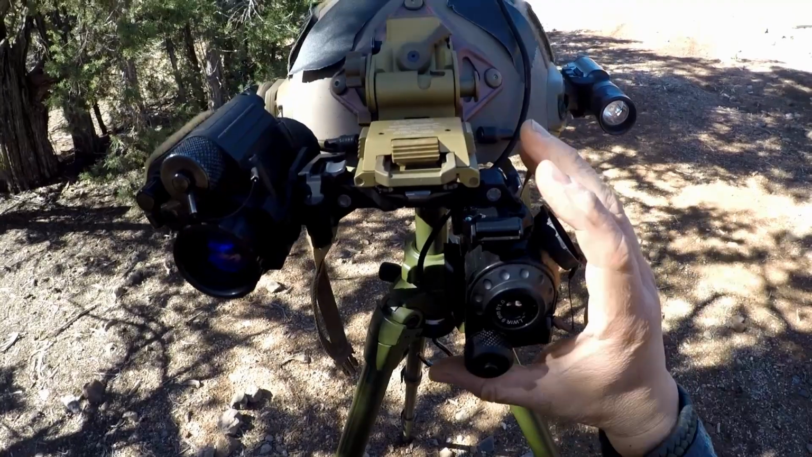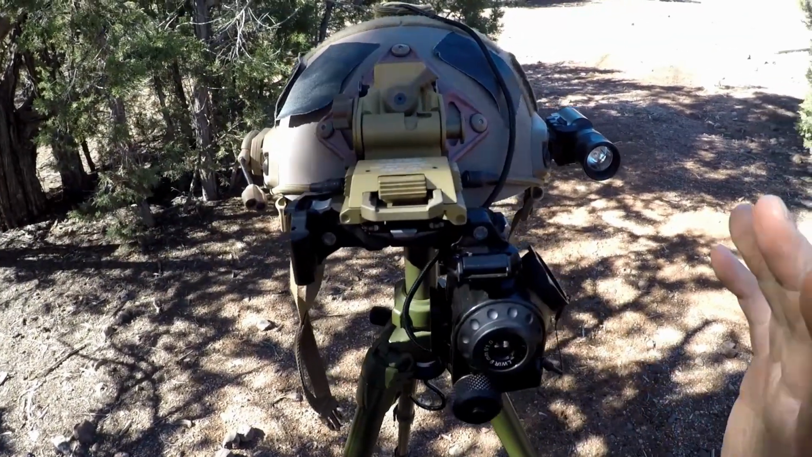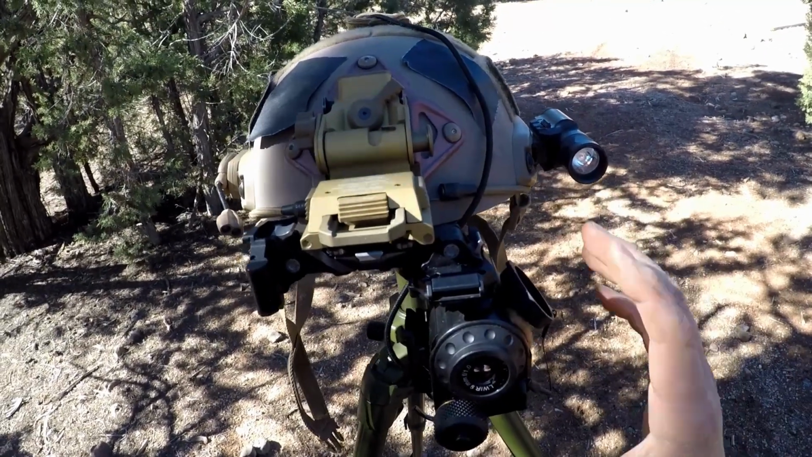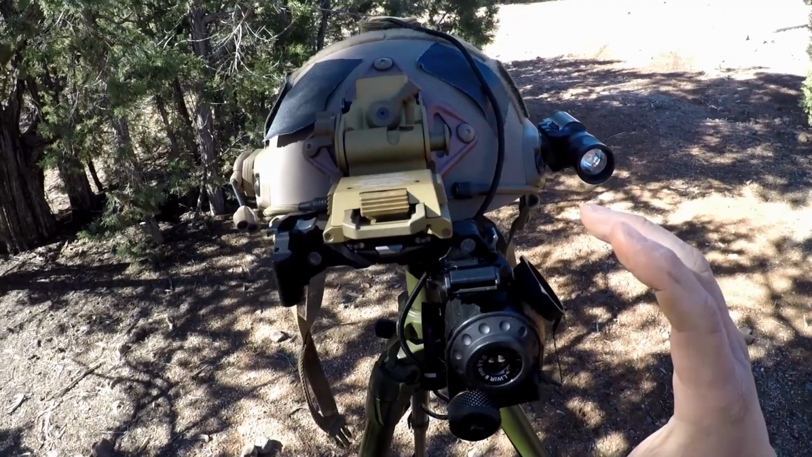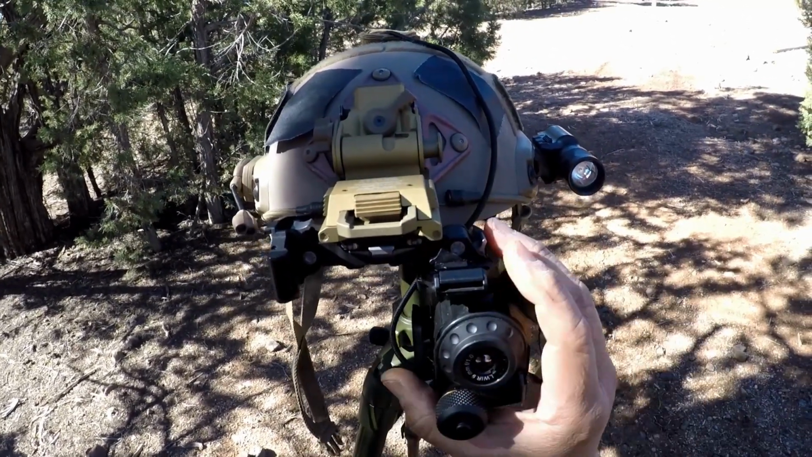But then with the other K clip in this position, what I do is, quite often now, I've found a really cool use for the breech, and that is, I'll take off the PVS-14 on full moon nights or early in the morning, or towards nighttime when there's still too much sun up in the sky to use night vision, and I'll just use the breech by itself.